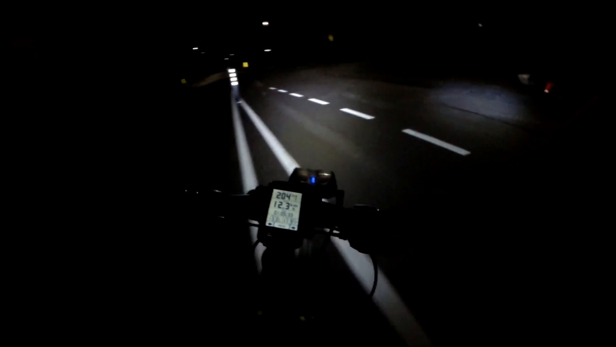The other cool thing about riding at night is it always looks like you're going faster than you actually are. So it's a nice sensation. It looks and feels like you're going faster than you actually are. You think, wow, I'm flying, and then you look at your speedo and you're like, oh, I'm actually not flying. It just feels like it.